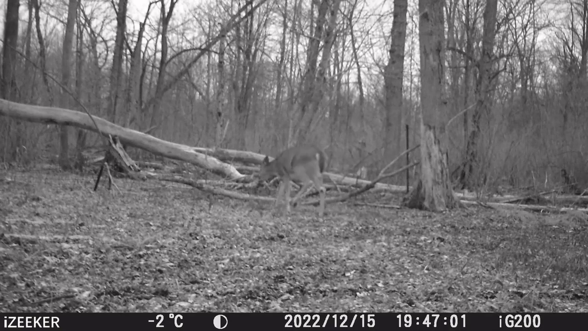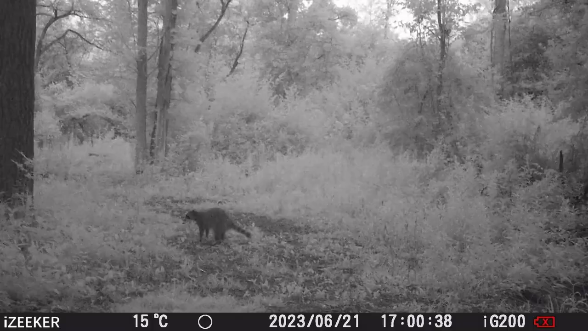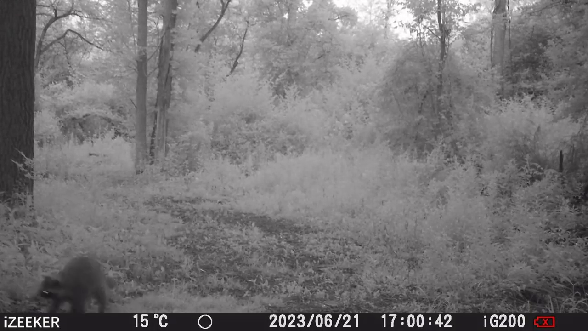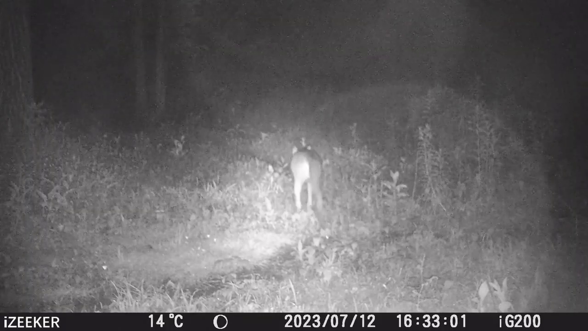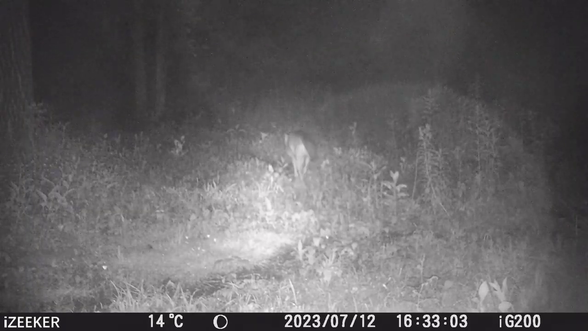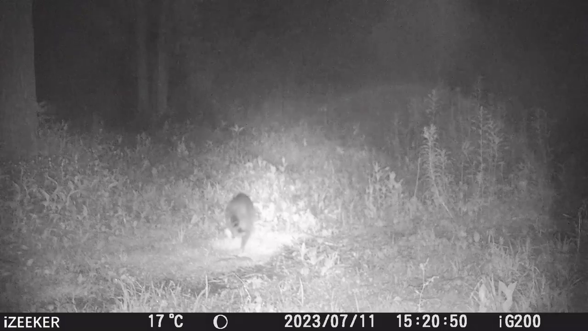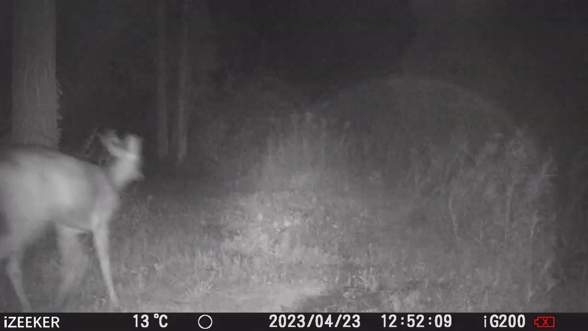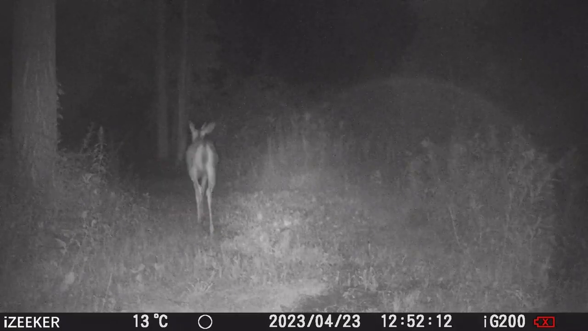So here we are with an evening shot, so it's just dark enough that the infrareds are turning on, but it's still bright enough that it's quite light out, and it kind of looks like black and white film, but again, great definition even in the low light conditions like that. And now we're into the nighttime. And again, as long as they're back away from the camera a bit, it's pretty good detail. Like you can tell what it is, it looks pretty good.